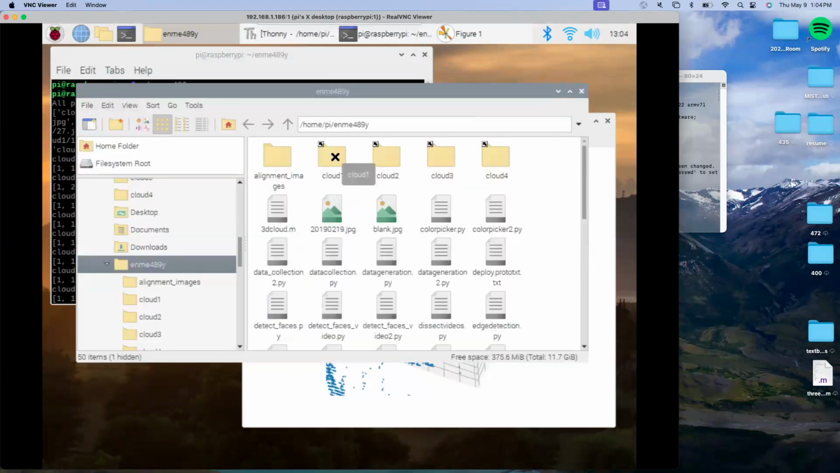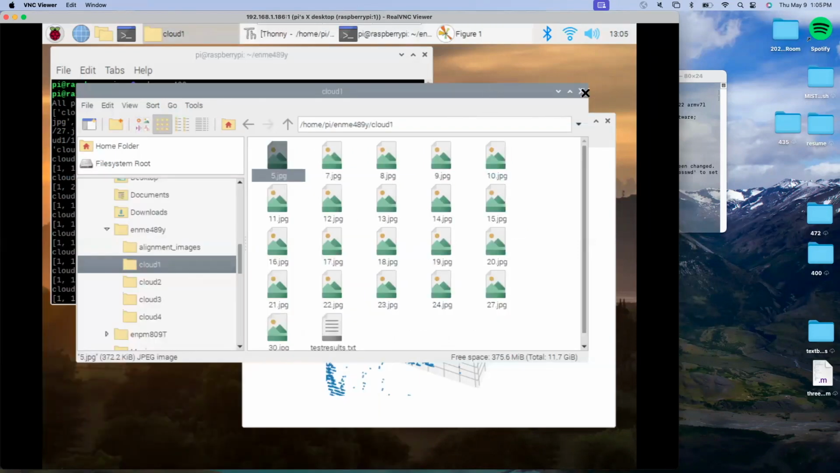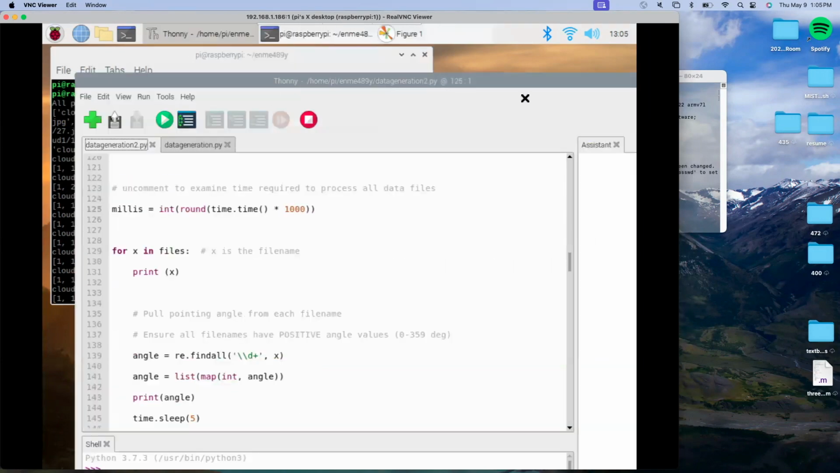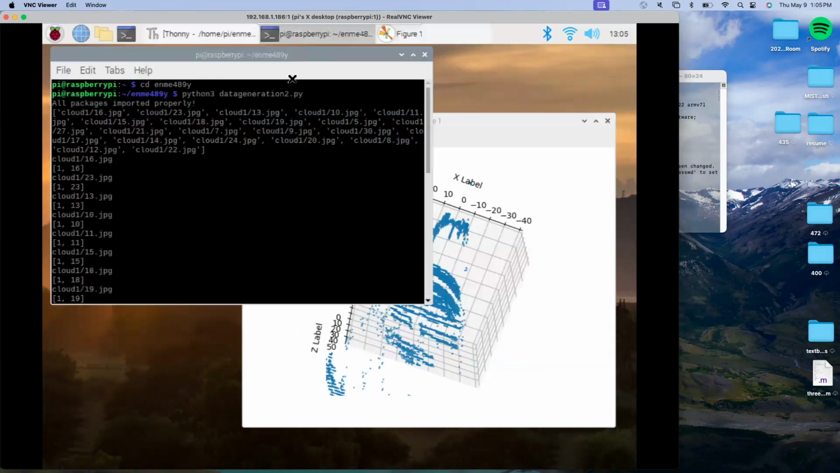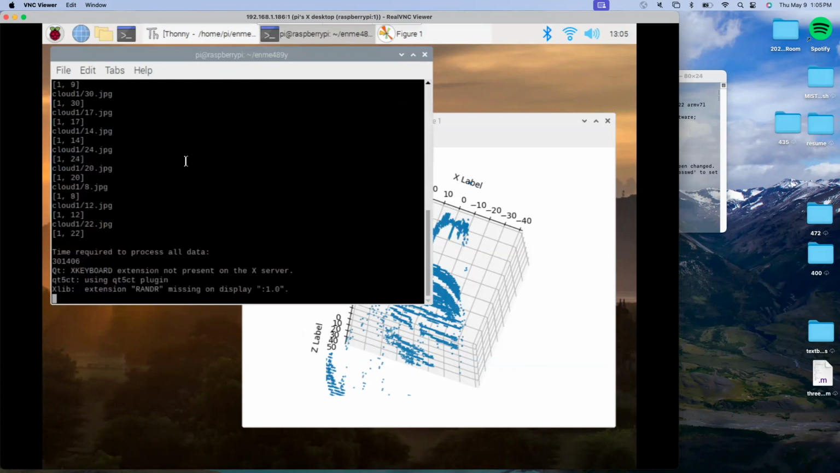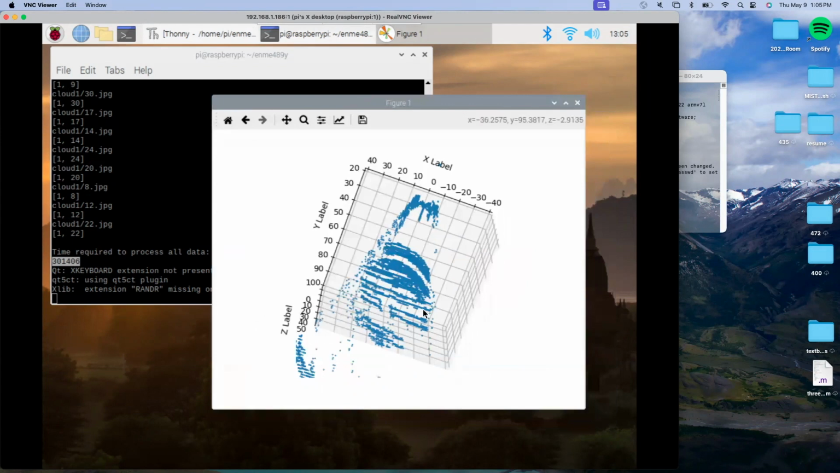we take all of our pictures, which are in this Cloud One folder, as you can see. And then we run our data generation code here in the terminal. And as you can see, this loaded in every picture and extracted the data from it. And then here is our scan. So you can see here is the curvature of the fountain, and then back here is our retaining wall. We'll put this into MATLAB and we'll get a better image later.